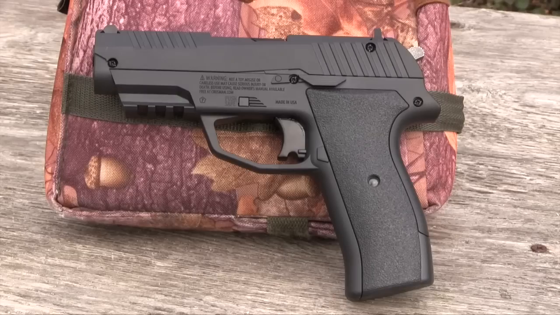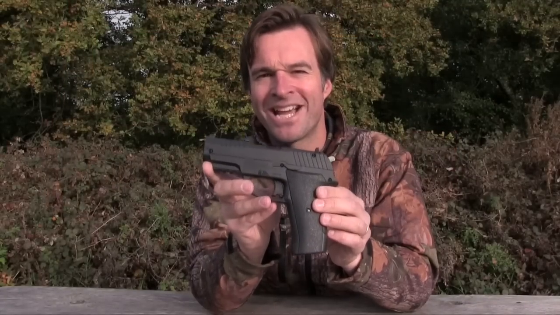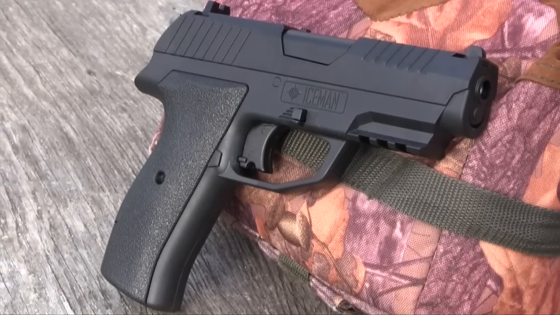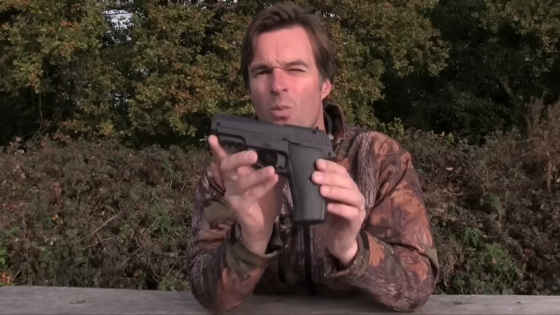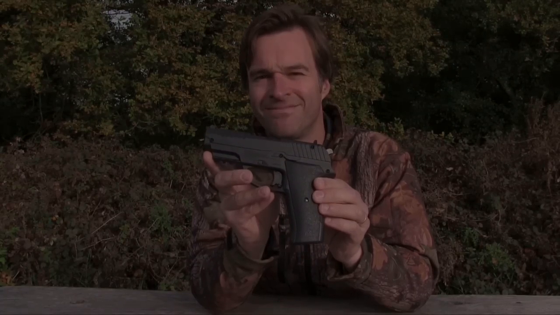So, that's an overview of the Iceman. It's a proper fun gun that offers the kind of simplicity that got most of us hooked on airgun shooting in the first place. It's lightweight and affordable, but it doesn't feel cheap. If you're looking for a close-range plinking pistol that won't break the bank, this little Crosman won't disappoint.